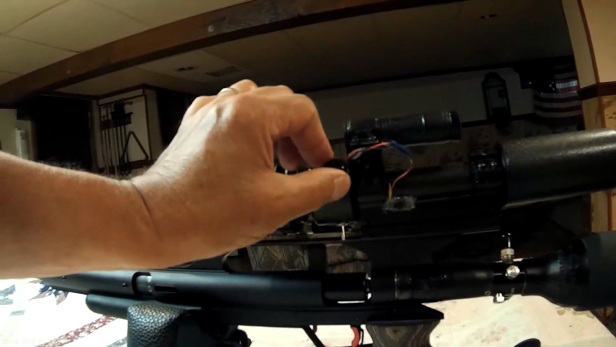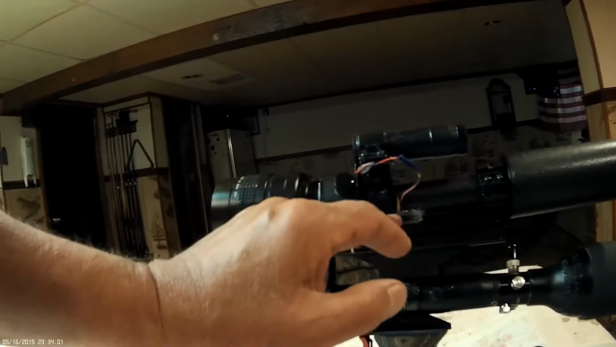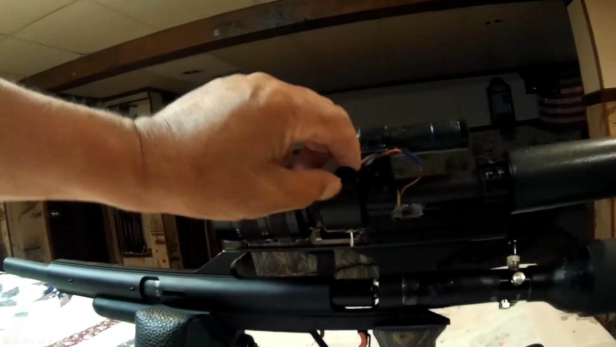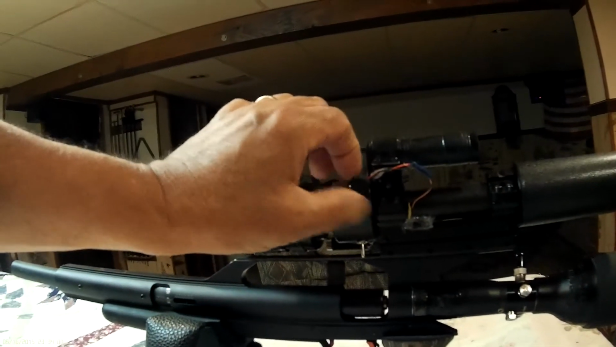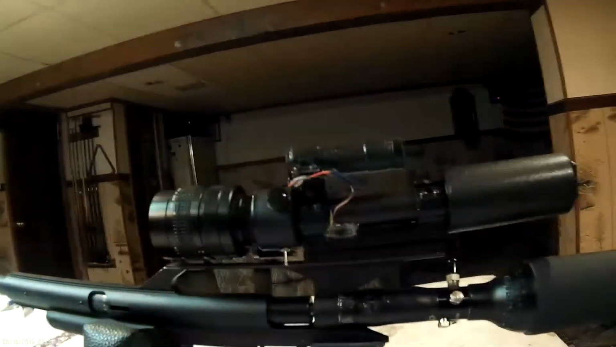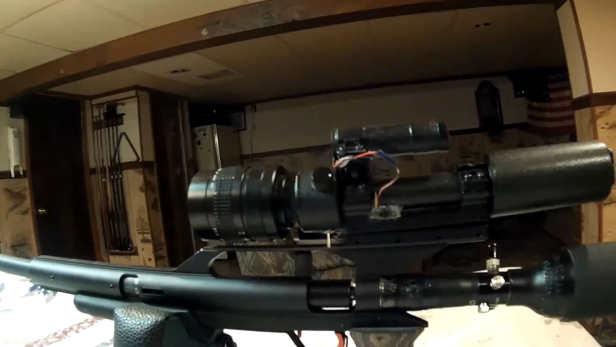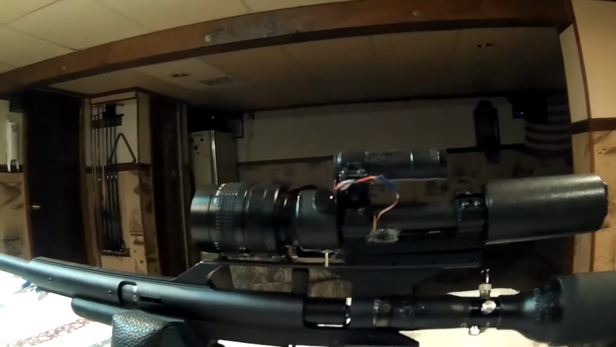It actually works okay. Set it to lower power. And this is an on-off. Even when this is on, when this is in the low position, you've got no laser. You have to turn this to here, and then the laser comes on. So this is just for safety. Laser's a dangerous toy. Here's the on-off day switch hooked up to the IR cut filter.